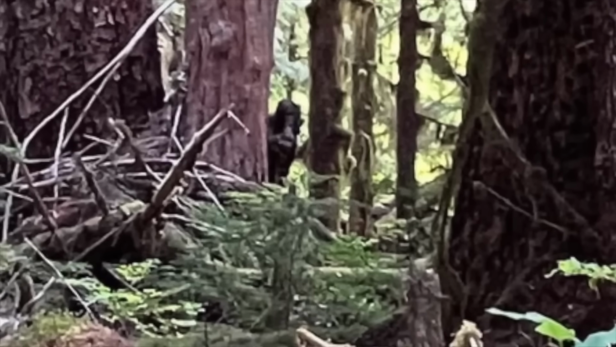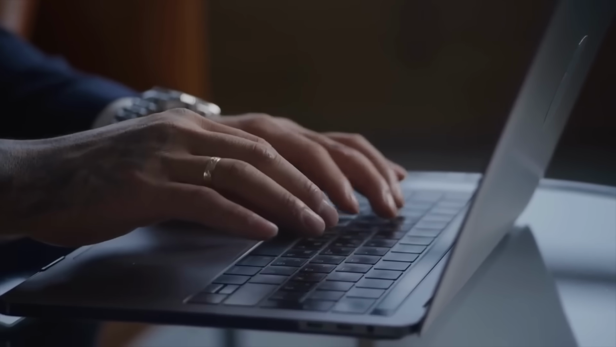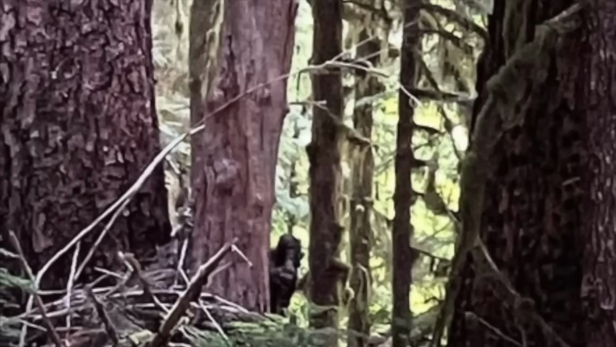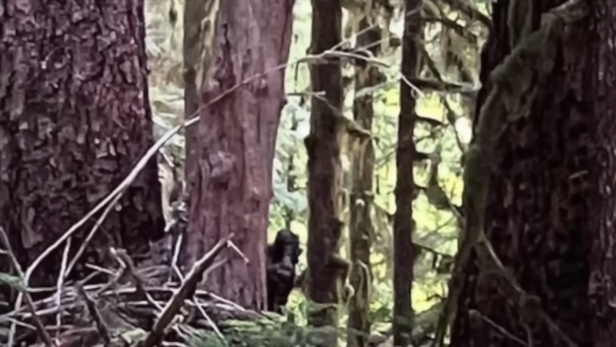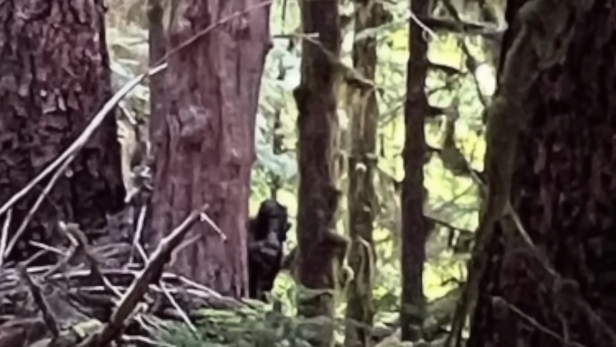Not exactly. Months later, they randomly did a Google image search of that area. And what popped up? Reports of large humanoid figures spotted along that same trail. And down the rabbit hole they went. They don't know which way is up, so they need our help. Is this just a bizarre coincidence? Did they unknowingly witness a real Bigfoot?